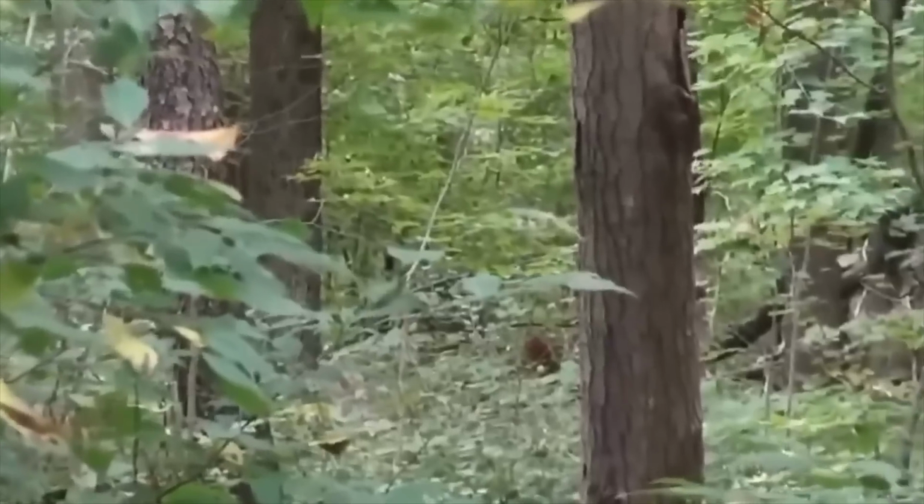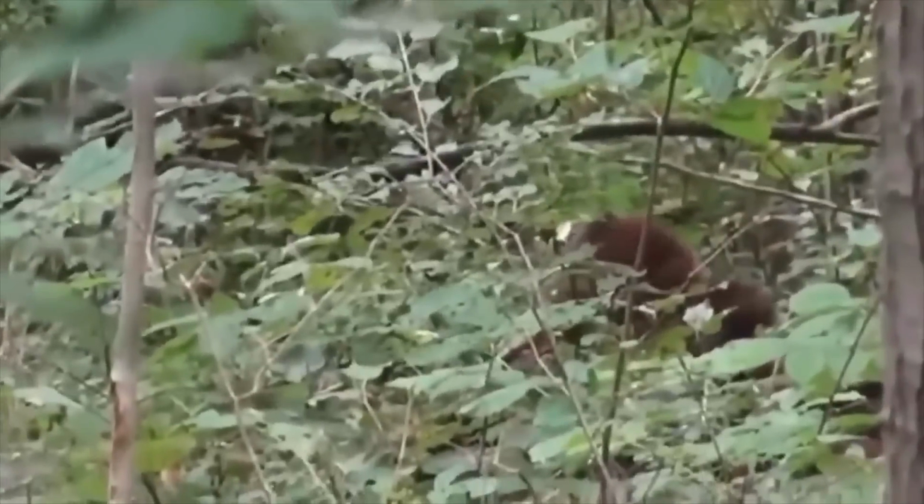A routine walk in the woods turns into something that'll make you stop dead in your tracks. Through the leaves, a massive dark shape catches the eye, and you immediately get the sense that it shouldn't be there. The footage, captured by Timber Giant Bigfoot, shows what locals now call Big Red. And trust me, this isn't your average bear.